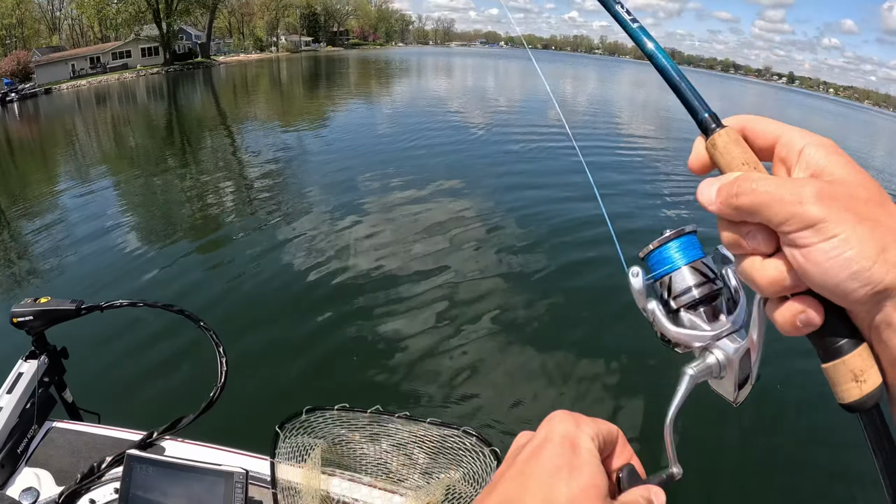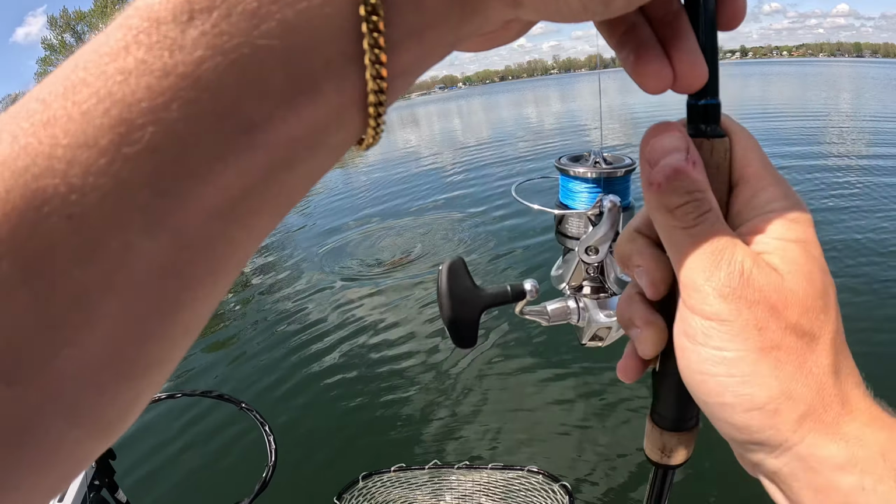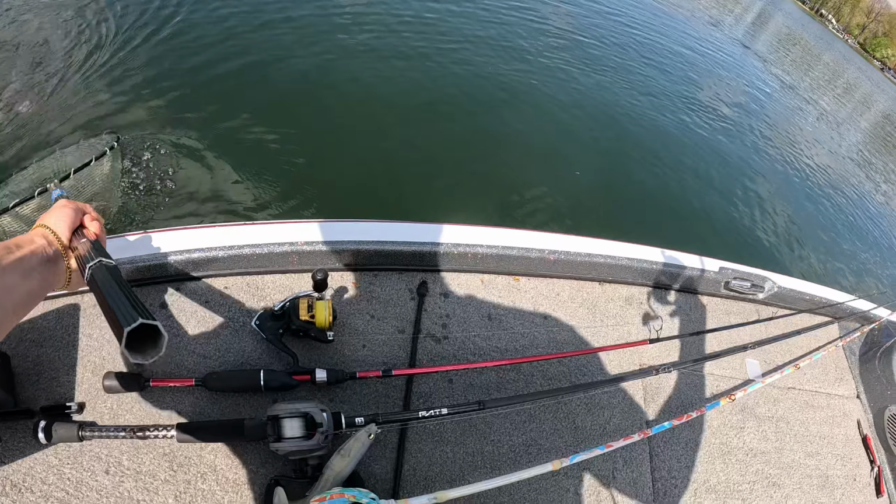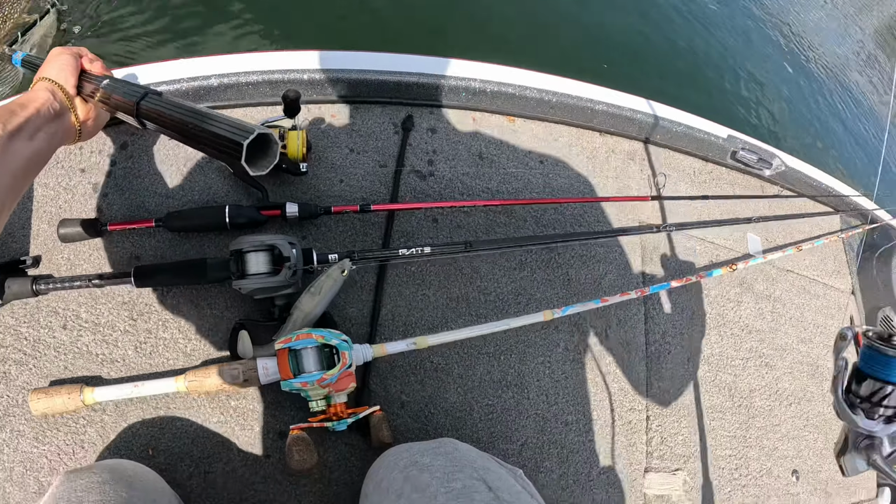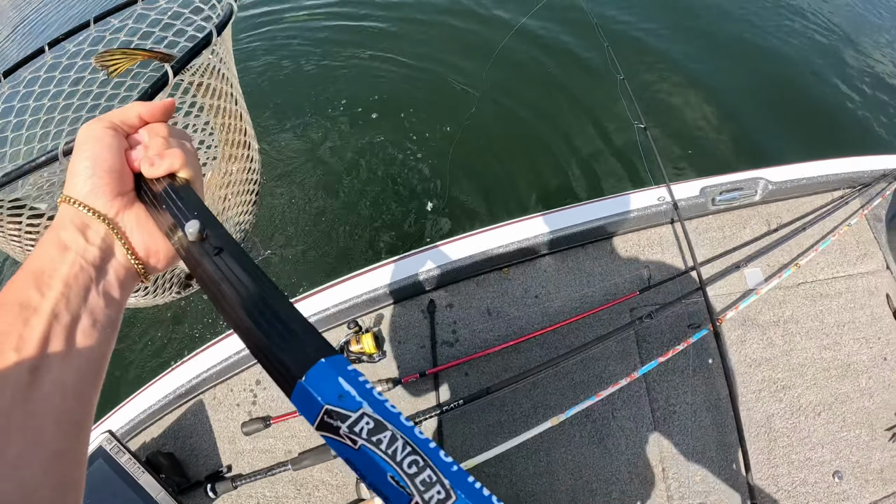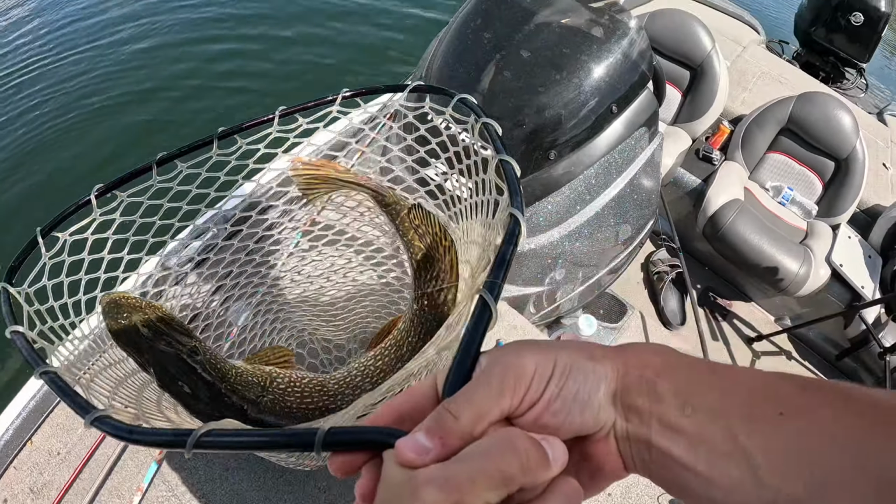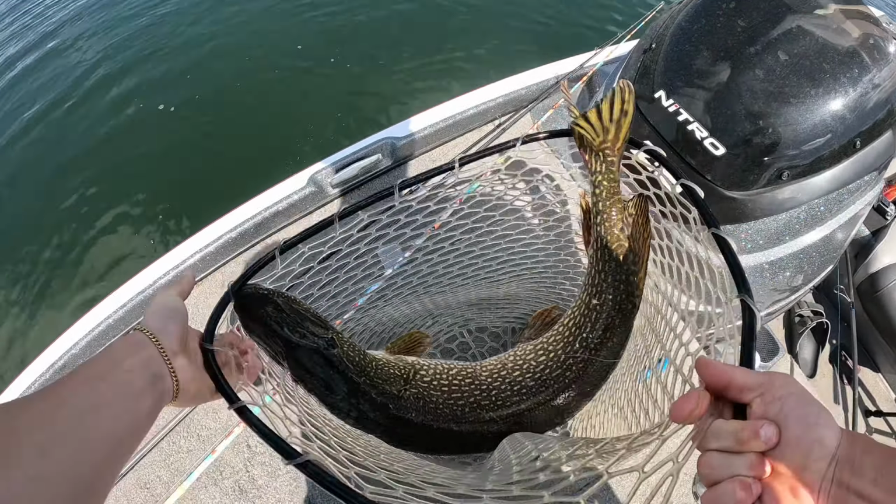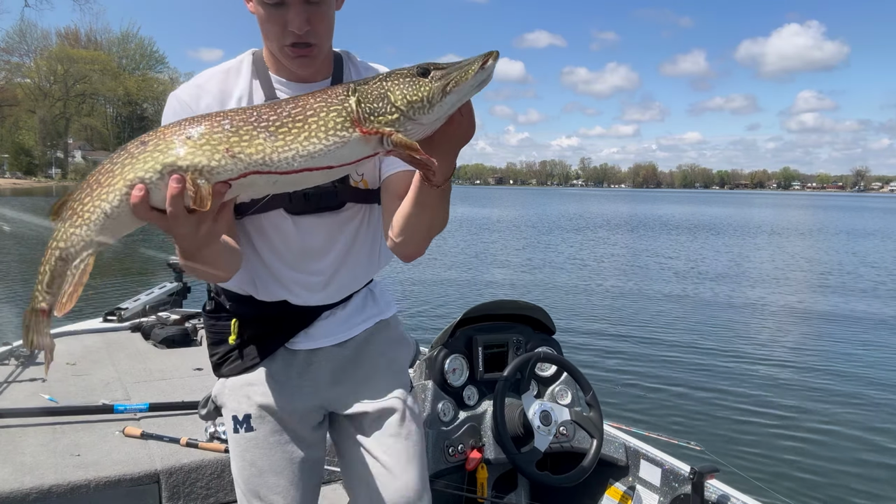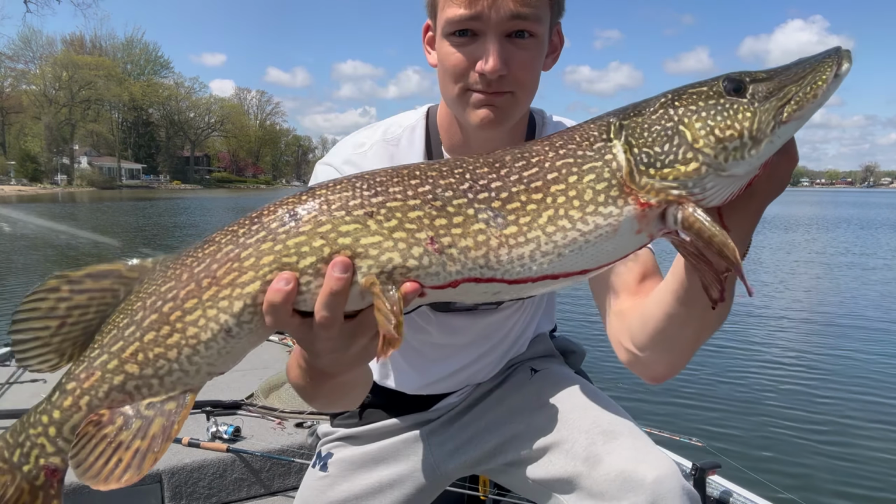Come on. I'm really trying to fight this fish as light as I can so that the line does not snap, because I want to show you guys this beast. Got him. Oh my gosh, we got him. We got this freaking tank. Look at this fish. Oh my goodness. You guys, check out this freaking toad. This is a beast.